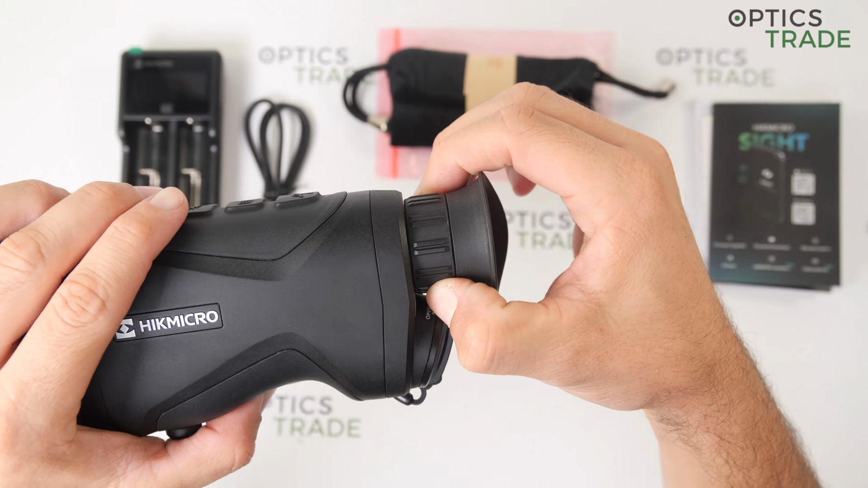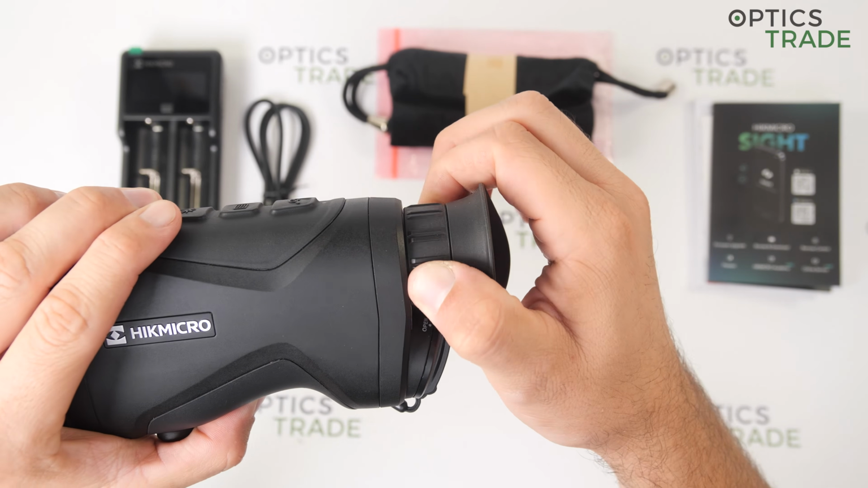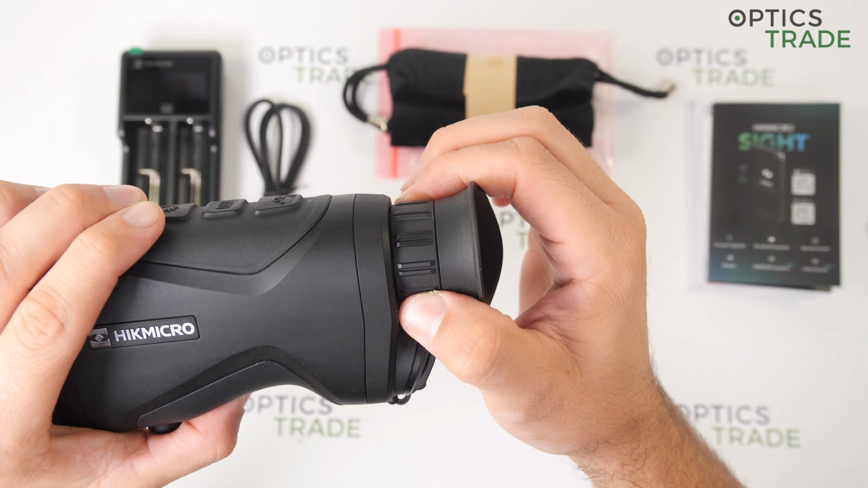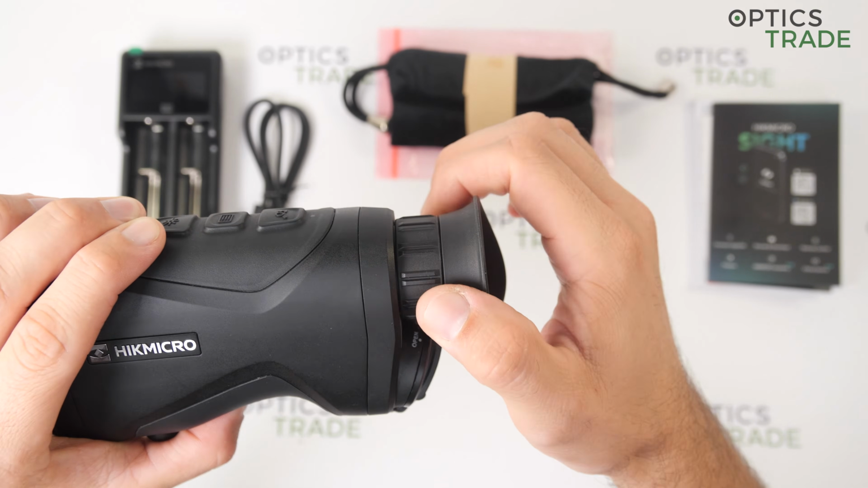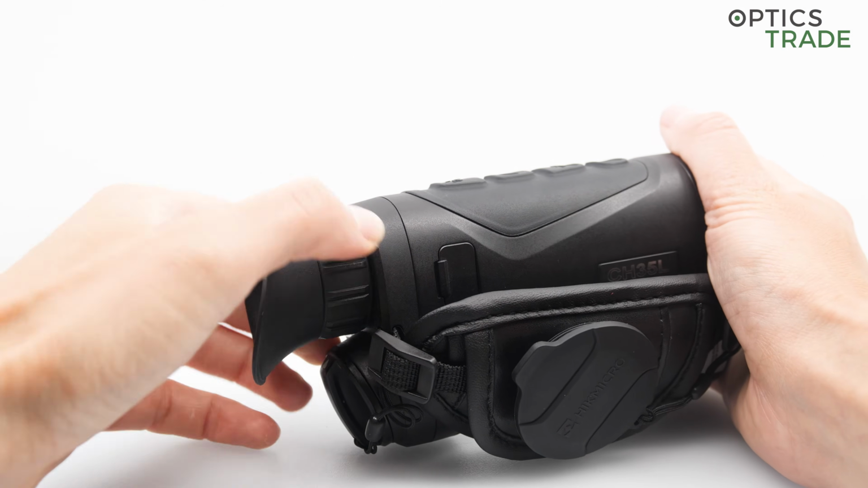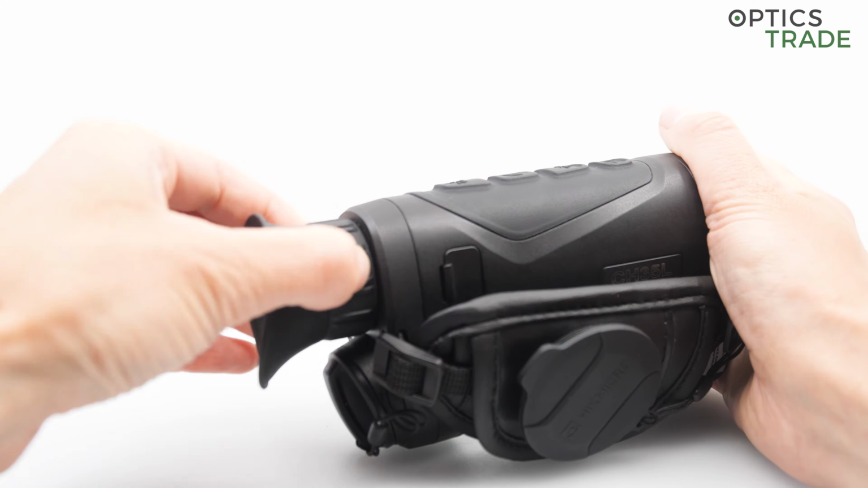Then here we have the diopter setting, or the diopter ring, which is also rubberized, and it is very easy to adjust, but it is also quite stiff, so it doesn't turn unintentionally.